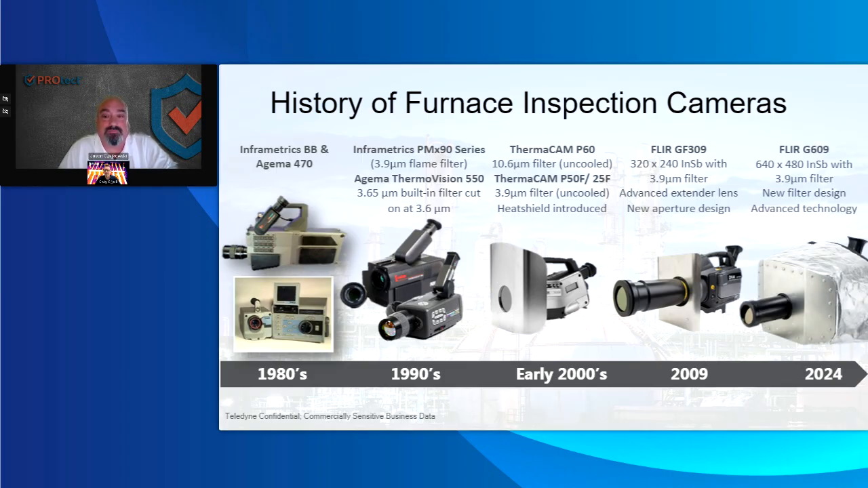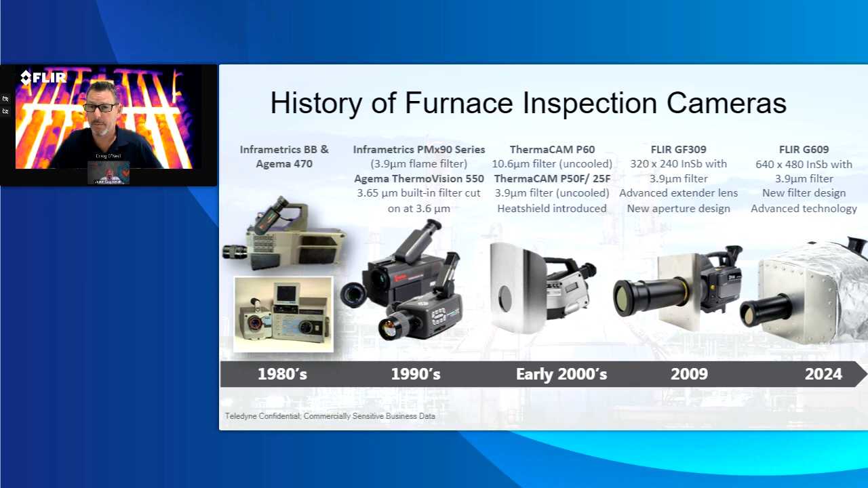Yeah, and when we looked at that camera and launched the new G series, we said, how can we make this better? Over the years from 2009 until last year with the GF309, we had a number of improvements. I won't go over all of those: changing the different ways the aperture works, the different filters we put inside there, and some of the hardware changes. And now with the 609 camera, we'll talk about most of what we visit on today. With the 609 camera, you get all of that old school 309 type of features, but you get a lot more with 4 times resolution.